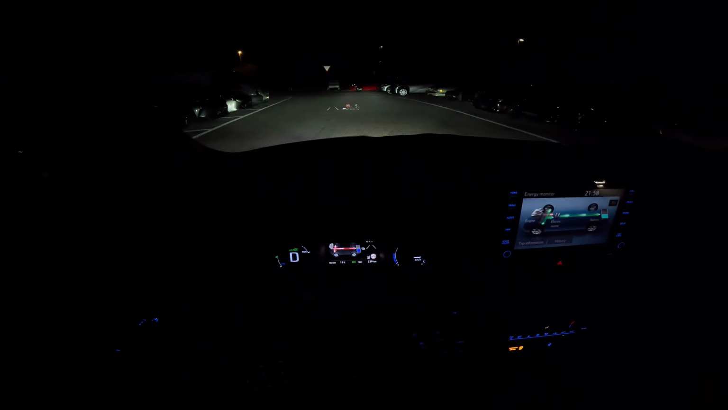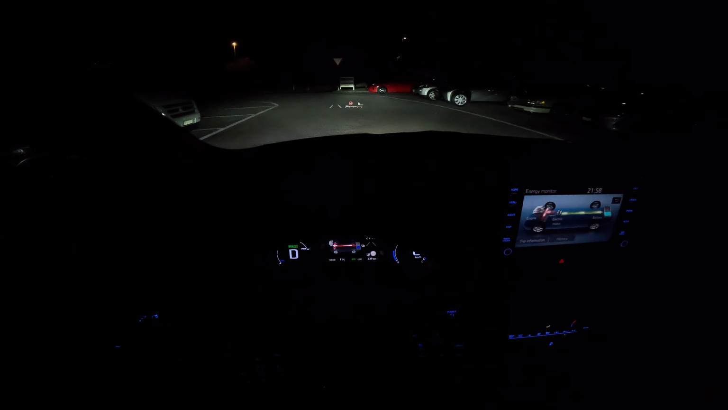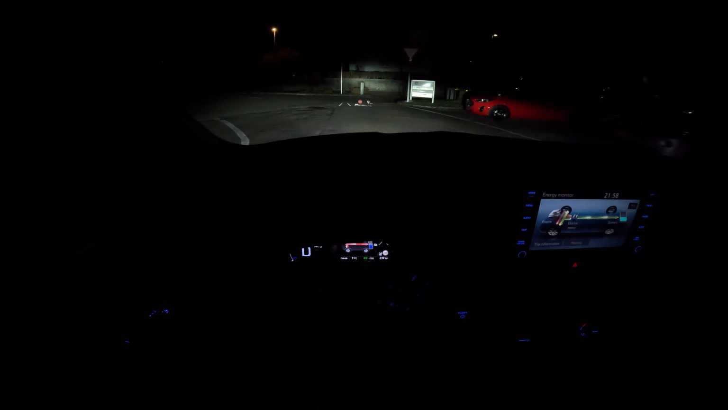This is the low beam, this is the high beam. Low beam, high beam. It's really very well visible. We have full LED lights on the low beam and also on the high beam.